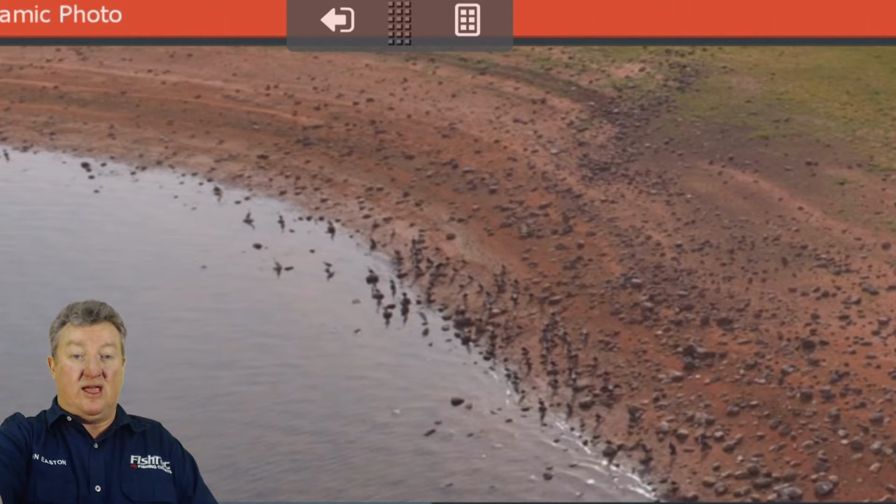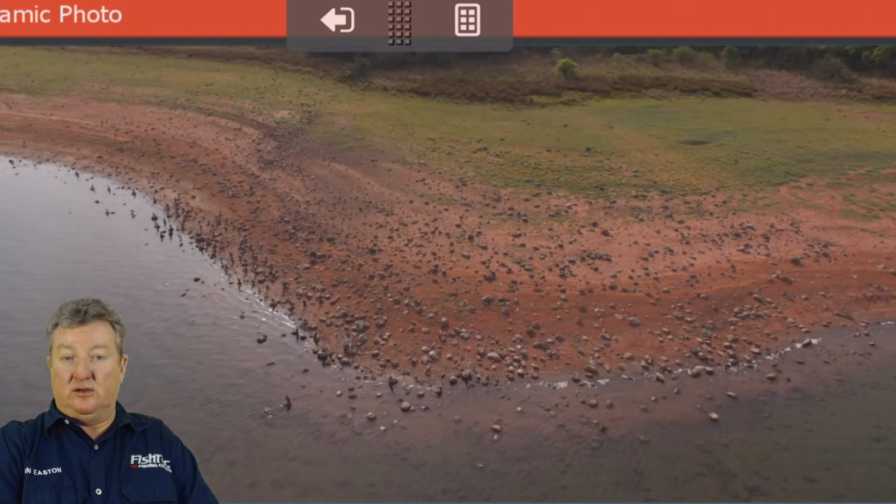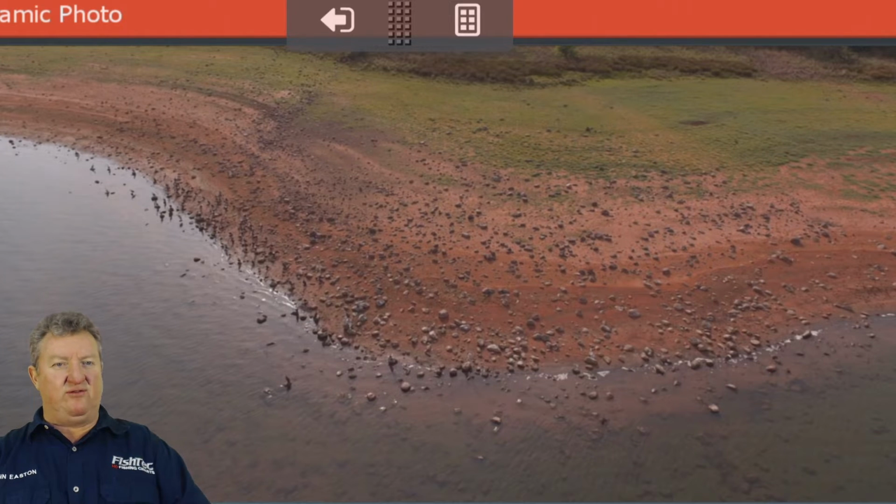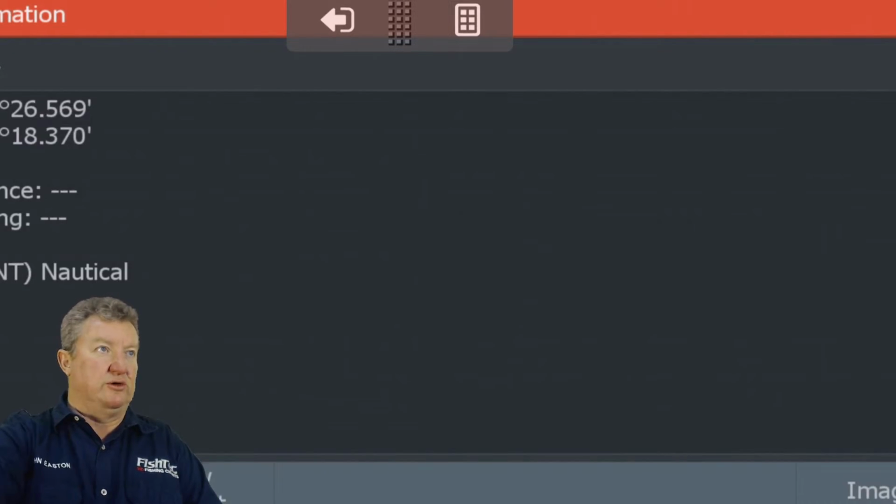I haven't seen that much bait fish on a dam in a very, very long time in South Africa. Wow, there's a lot of bait around here. So yeah, just have a careful look at these photographs and it'll give you an idea of what's going on there. But let's get back to Brandon Palanik's story.